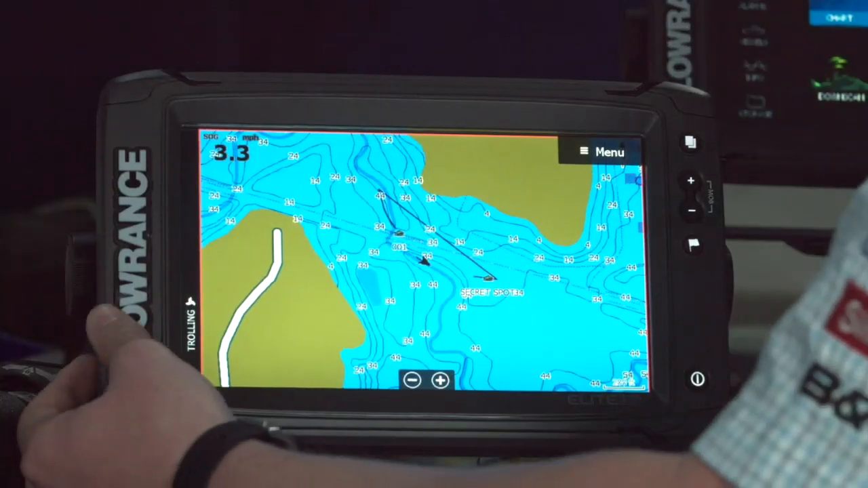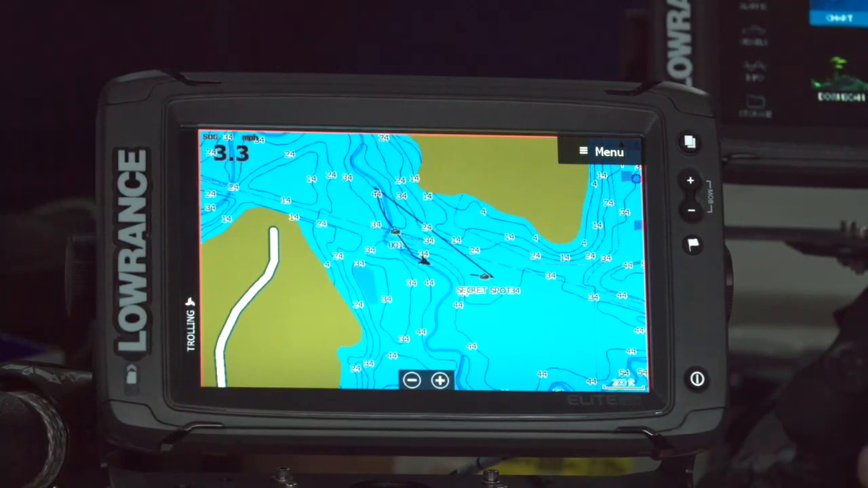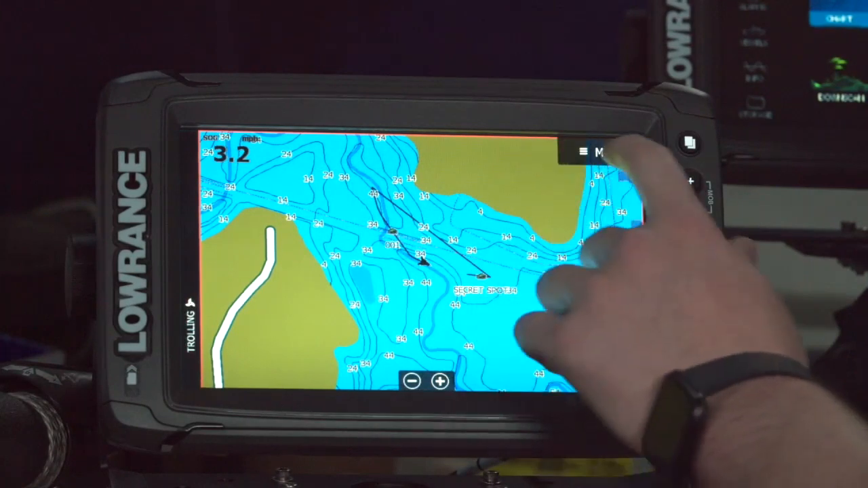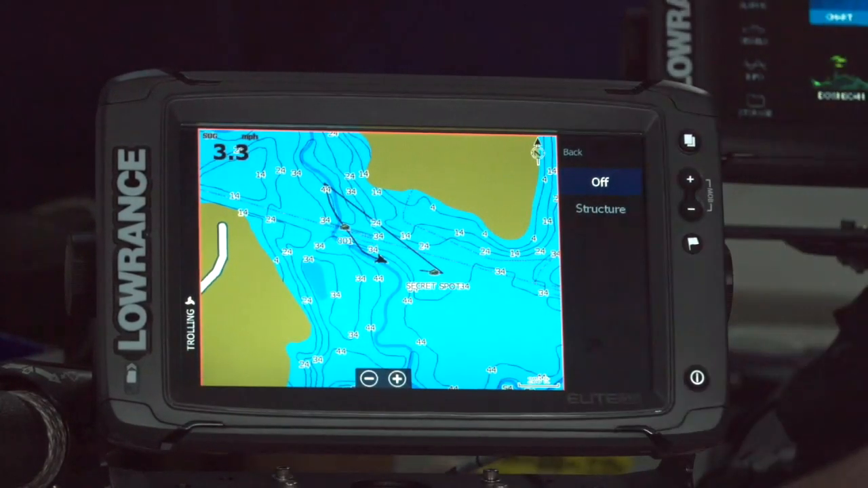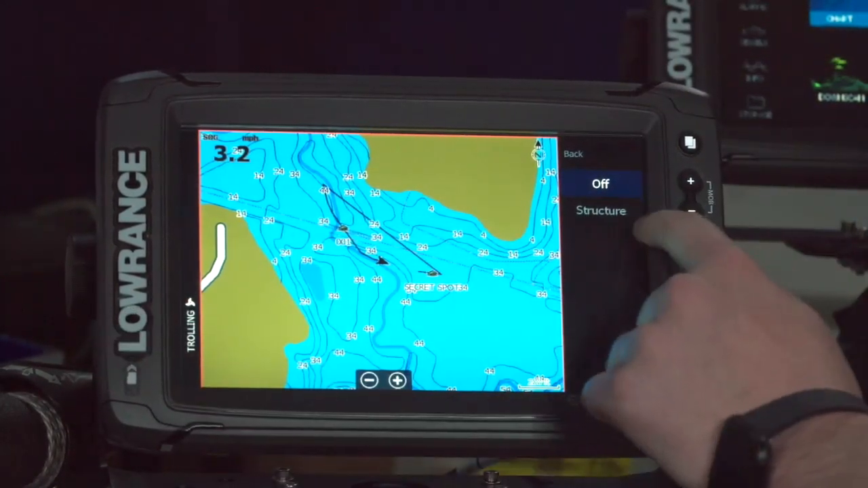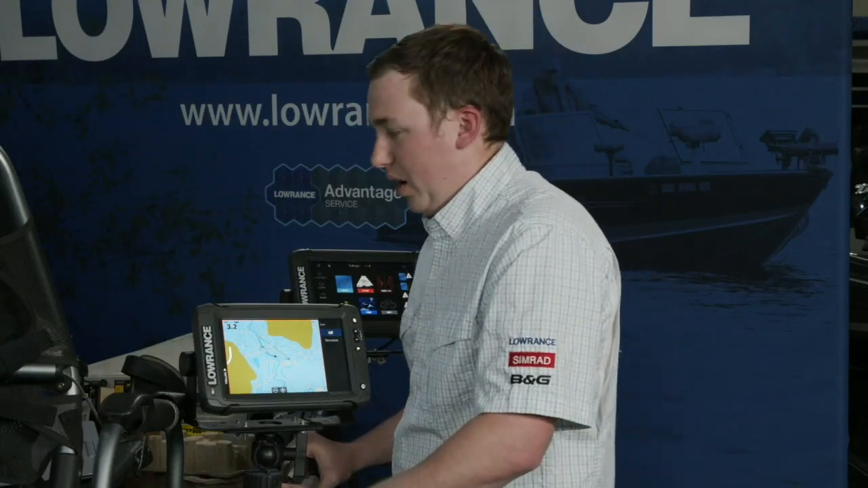All you have to do for Genesis Live is pop an SD card in. It can be any SD card. It can have any amount of storage space, up to 32 gigs. As soon as you pop that SD card in, you'll see an overlay option here called Genesis Live. I don't actually have one. I should have just laid one on the floor, but I don't actually have an SD card. But as soon as you pop one in, you'll see an overlay button here for Genesis Live. And as soon as you press that, it'll start laying a new chart behind you.